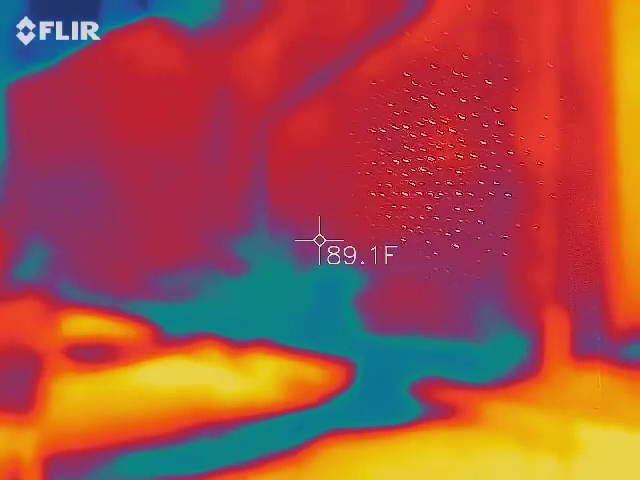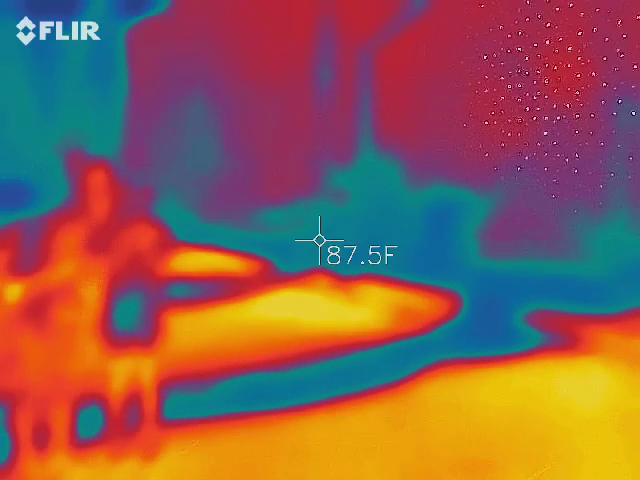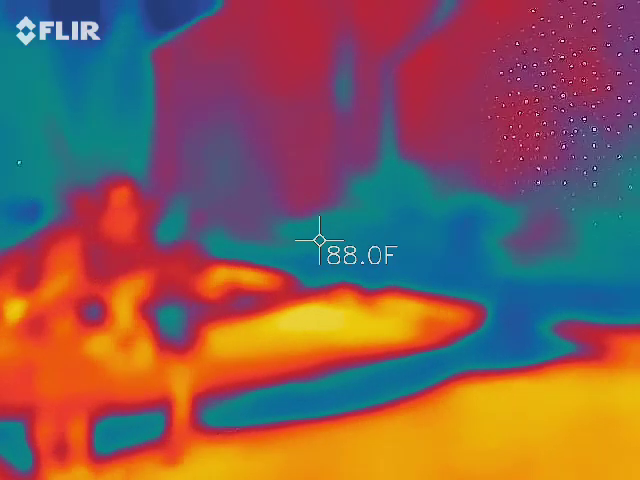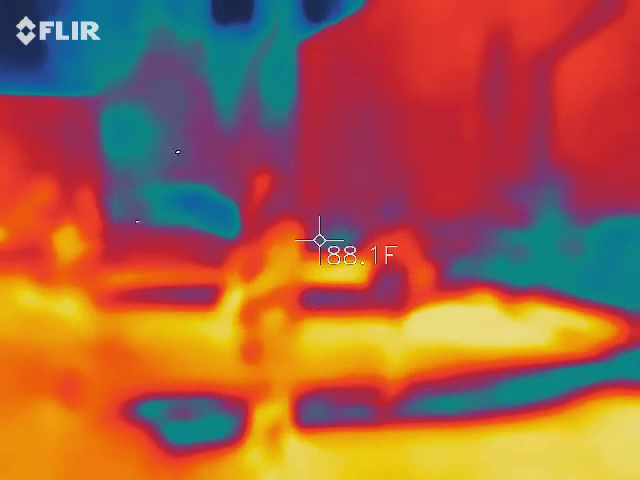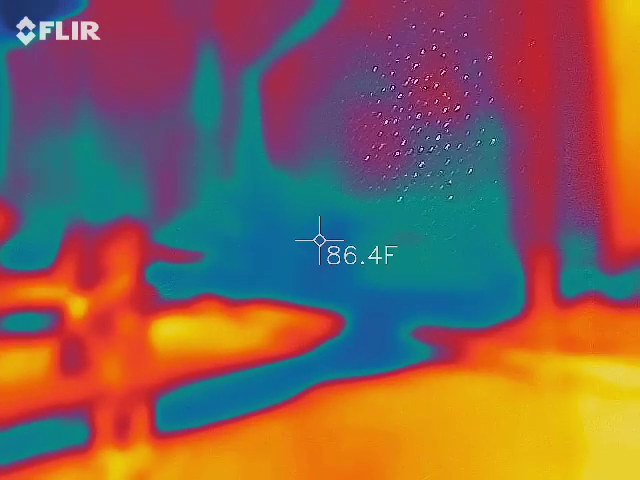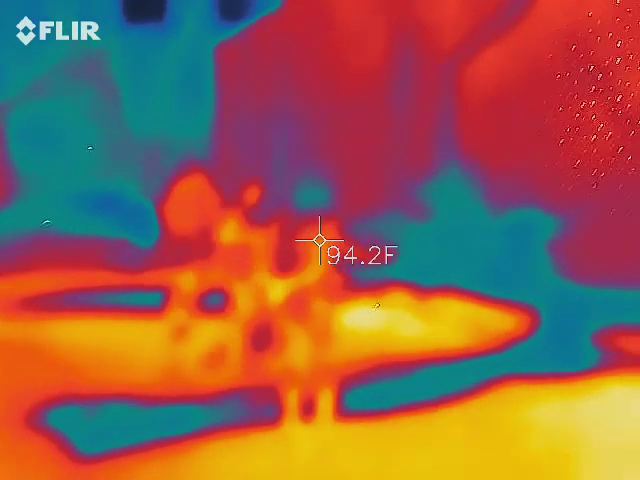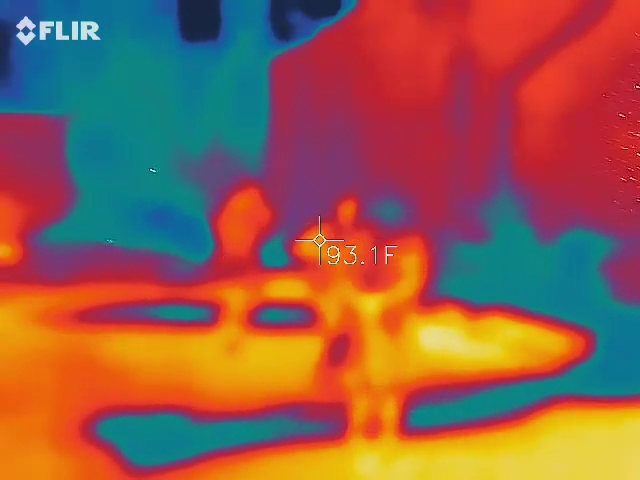I started out with one of the dealerships using it on engines to find dead cylinders and bad spots in the exhaust system. That's where I did a lot of work with these. And then I got it for houses and stuff. I use it on walls and pipes and electrical wires and find hot wires, dead wires. Basically everything in the kit is relatively inexpensive.